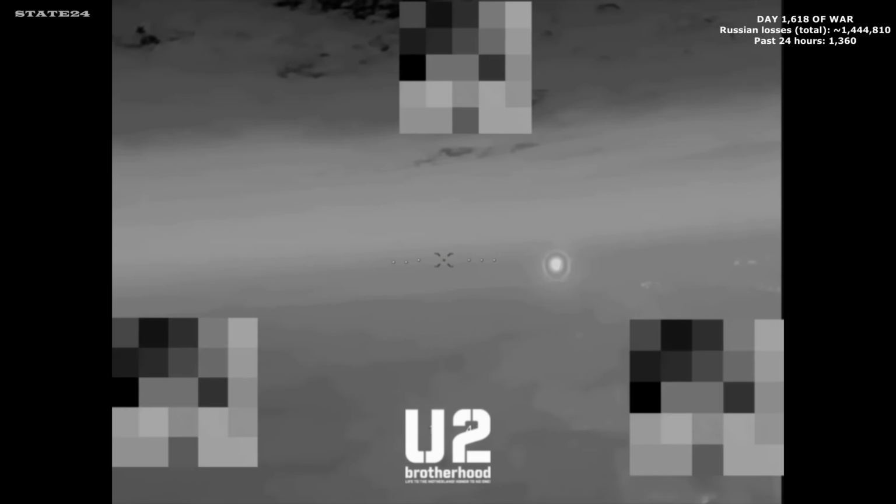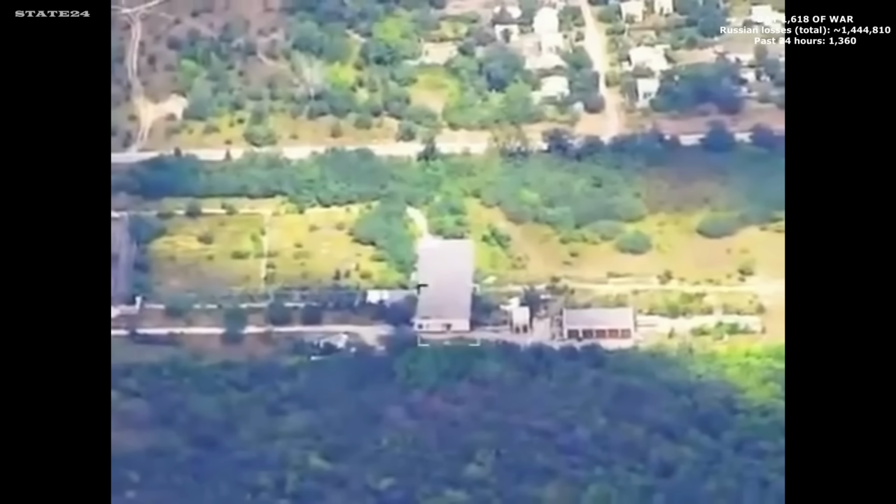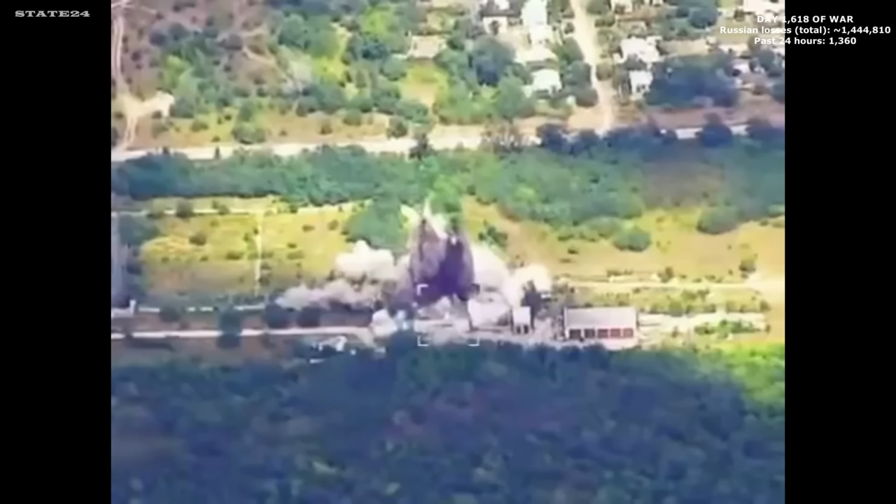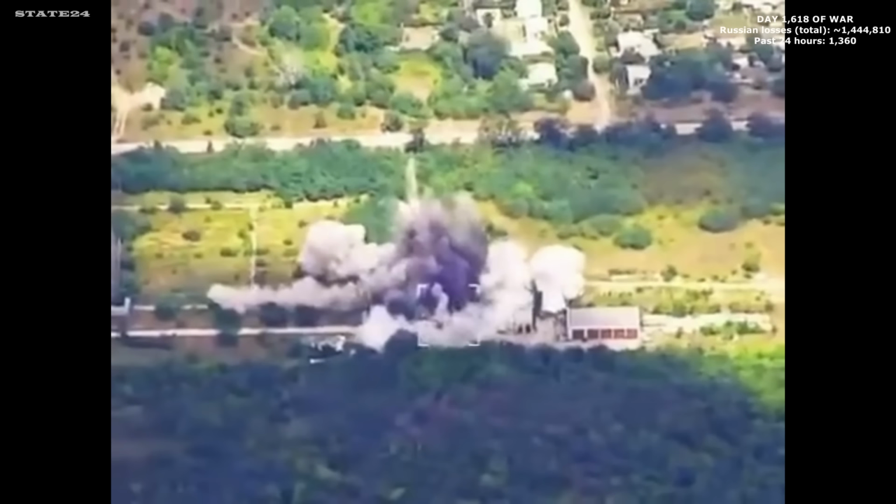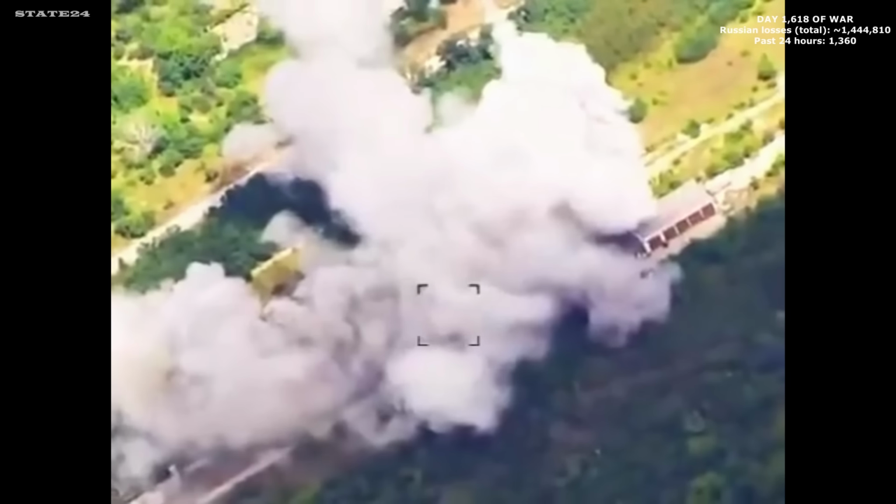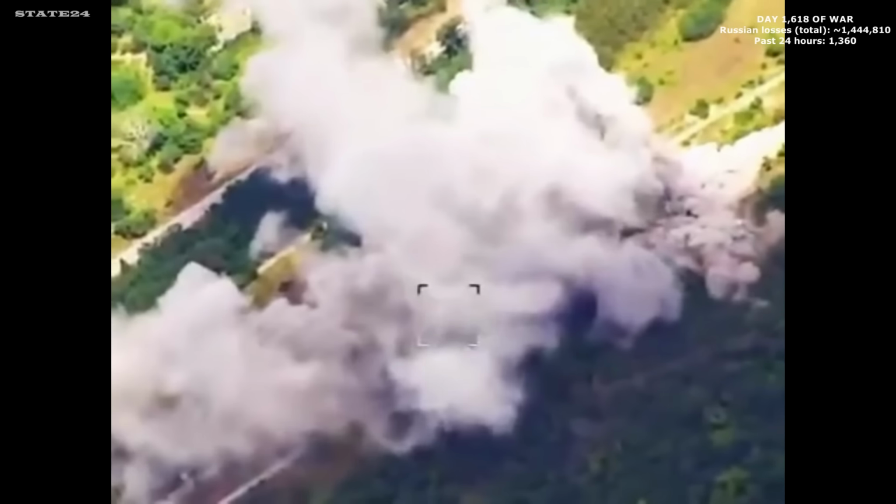Nothing gets through. A Ukrainian Shark reconnaissance drone locates a Russian command post in occupied Luhansk Oblast, coordinates passed to the Air Force. A GBU-64 JDA-MER guided bomb reaches the building before anyone inside realizes it has been found. The command post that was coordinating operations in this sector goes silent.